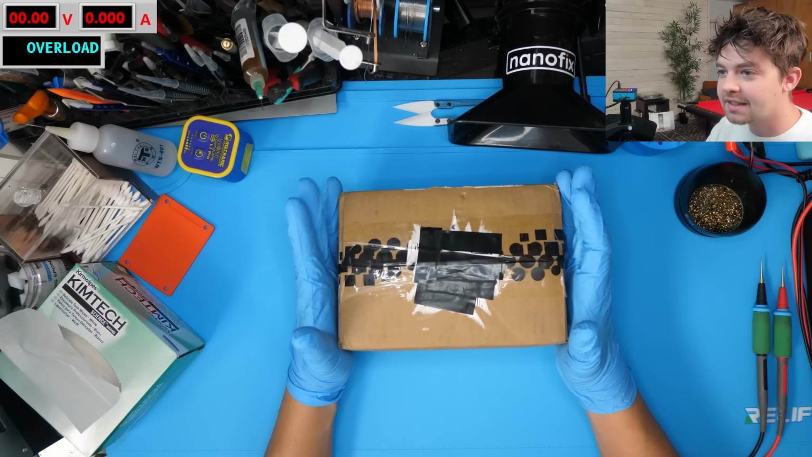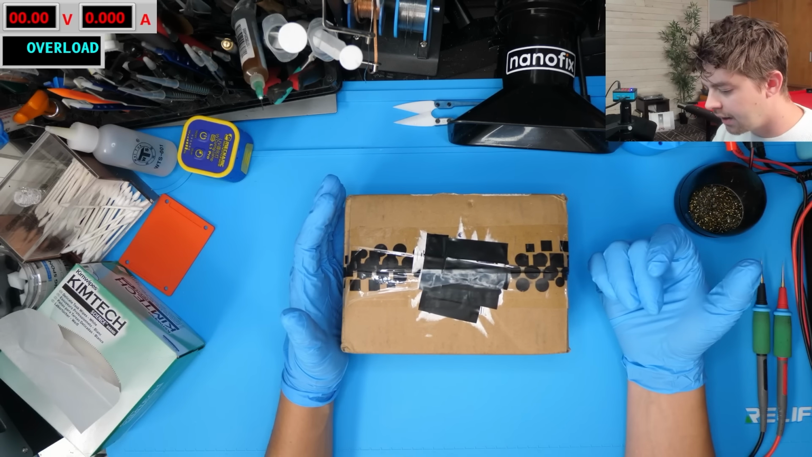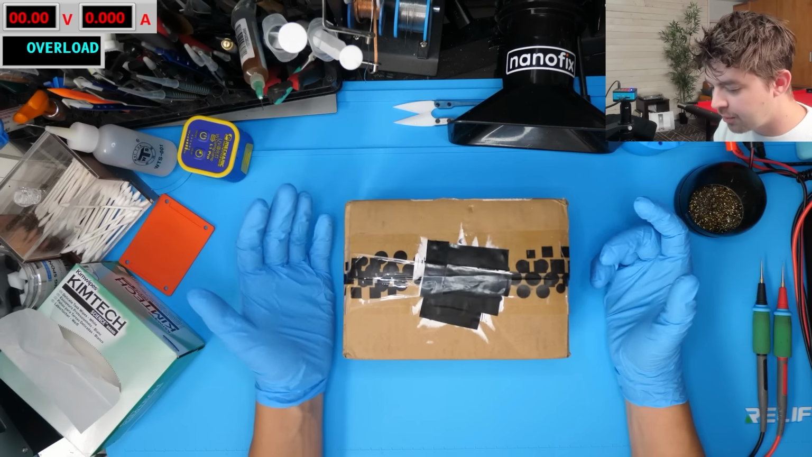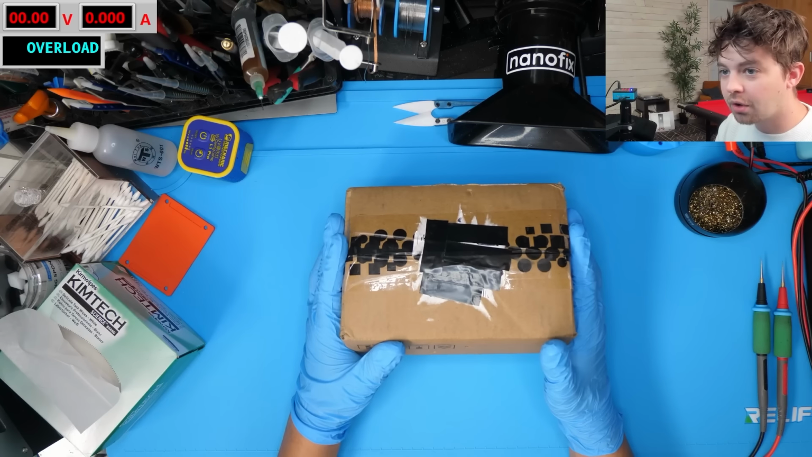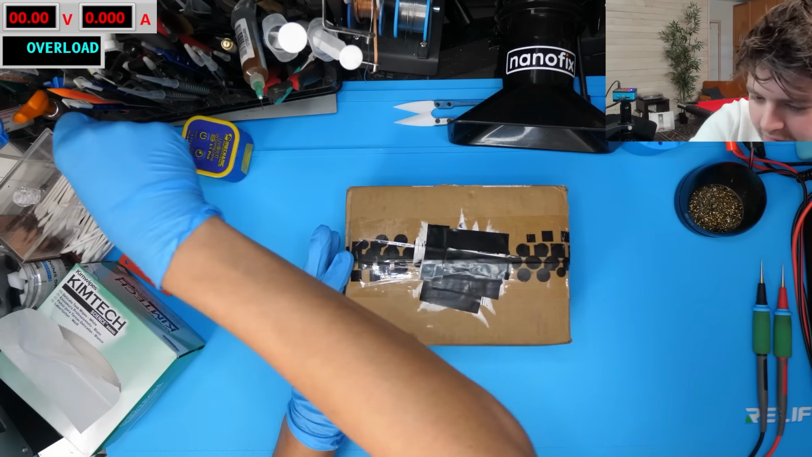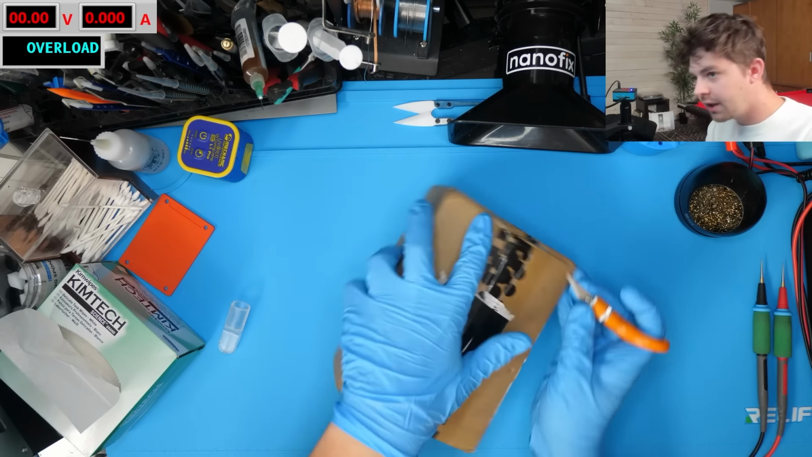And if this thing is anywhere close to as useful as the P2 or the P3, this is a game changer for the repair space, because a lot of people who can't afford to spend $300 on a tool can now potentially afford a thermal camera that is going to be a game changer for their business. So let's stop talking and take a look at this thing. I'm really excited to see the capabilities of it.